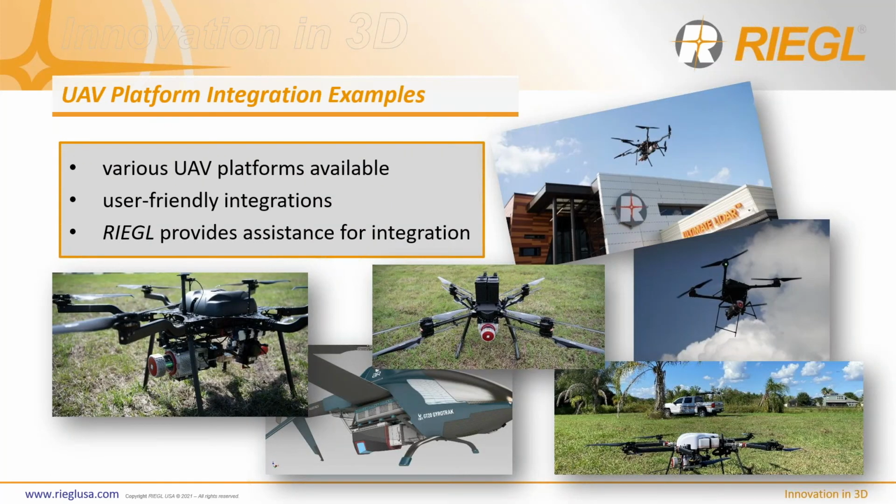So RIEGL's UAV Rycopter and the IK300 are not the only turnkey solutions available. Of course, there are a variety of UAV platforms in the marketplace that support LiDAR payload weights with your desired flight times for operations and performance.